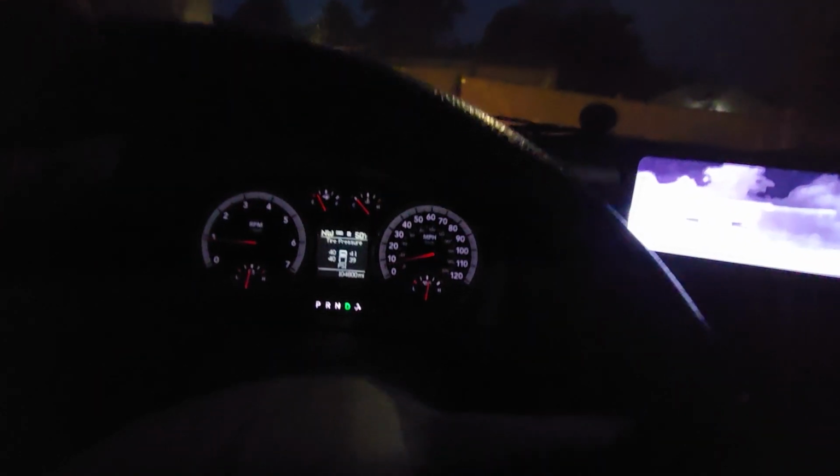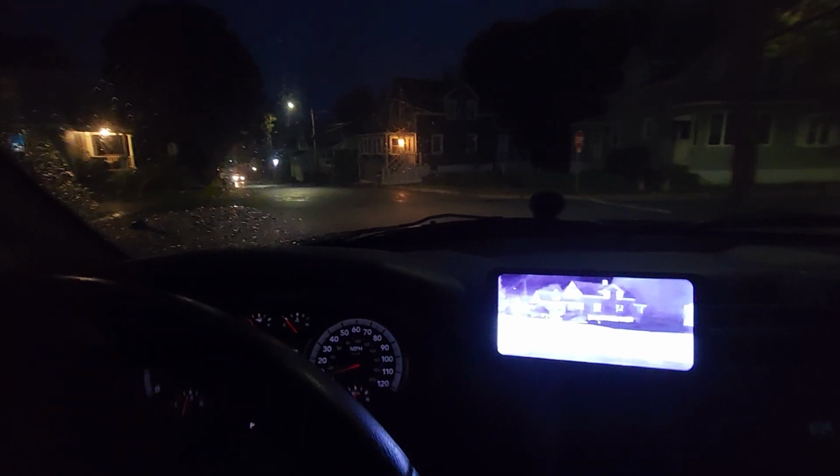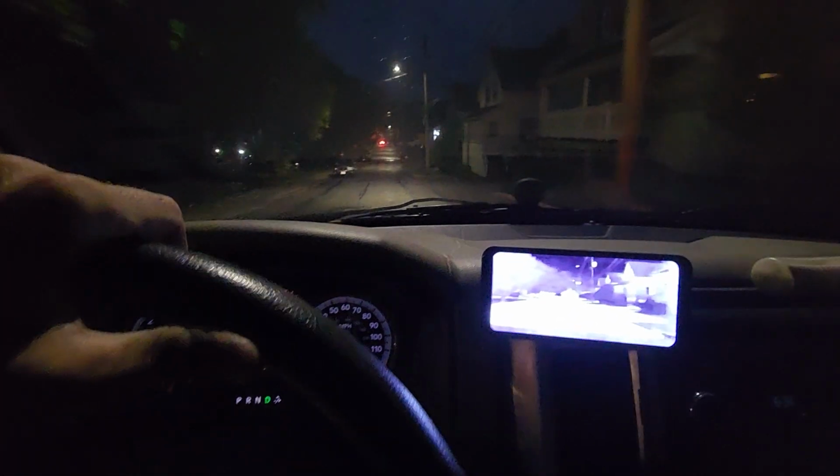Now as we get going here, you can see I've mounted this on my dash pretty much kind of right in front of me in a way. It's a little bit below my visibility, which is, whoa, what's it seeing? It picked up on the car that's parked over there. That's interesting. All right, so there's a car coming directly at me. Let's see what this thing sees. It's kind of, oh, yep, picked up on it. It was green.